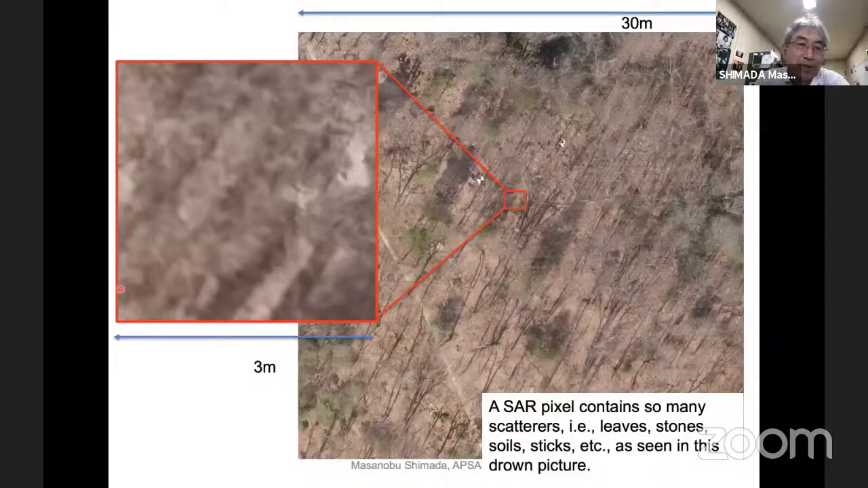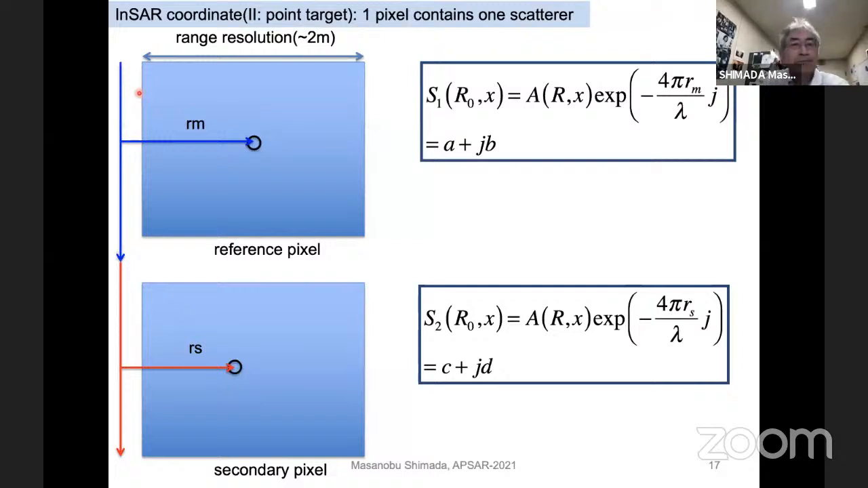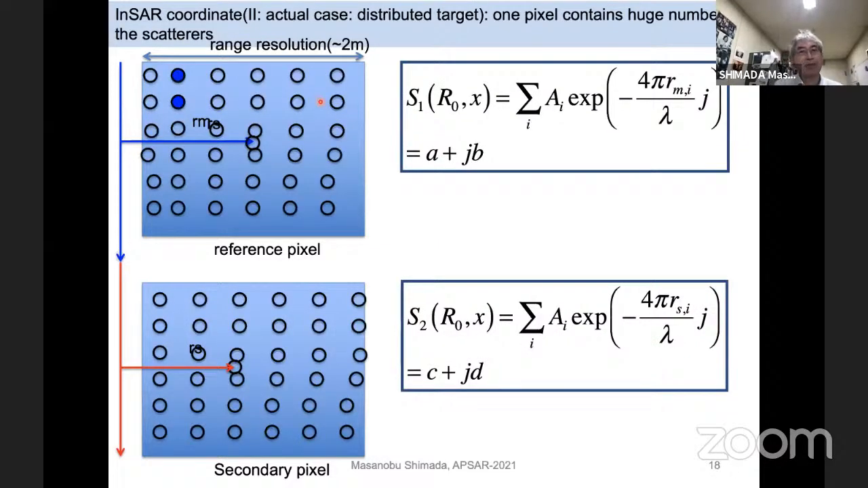Zoom up of the area. This is 3 meters. Many scatterers are visible: soils, sticks, stones, and leaves. Those are the components of one pixel. So previously, I described one pixel as composed of one scatterer, but this is not like the real signal. Reality was something like this: one resolution pixel is composed of many scatterers.